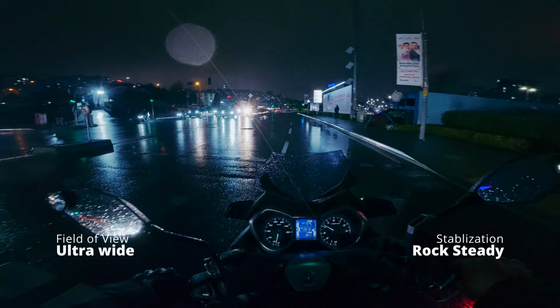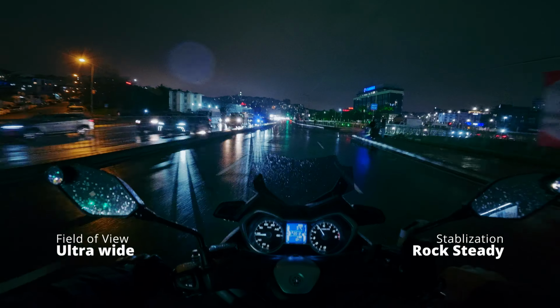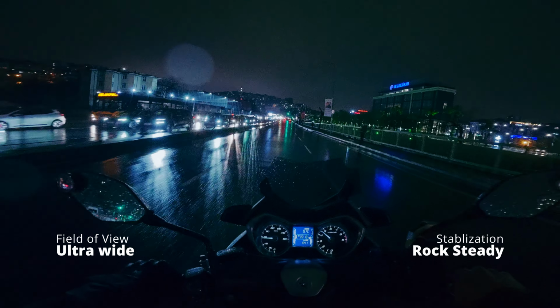Alright, now, ultra wide. The biggest field of view Osmo Action 6 has got. And the stabilization scenario is RockSteady only. Finally, we got to the last thing we're testing in this video. Ultra wide plus RockSteady Plus. And let's see.